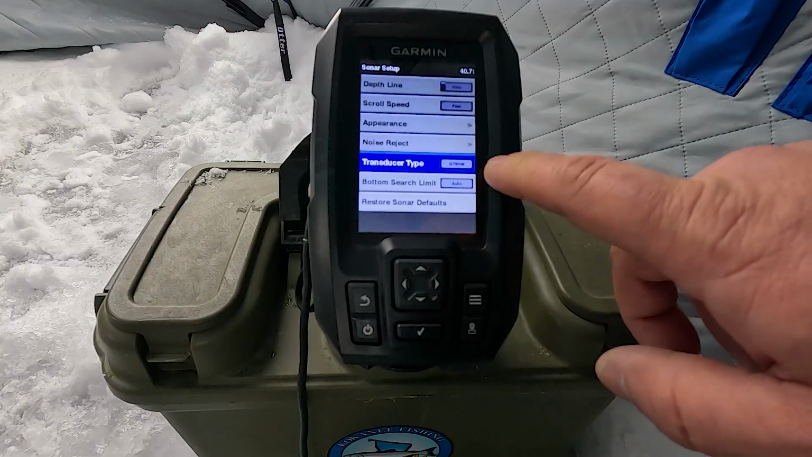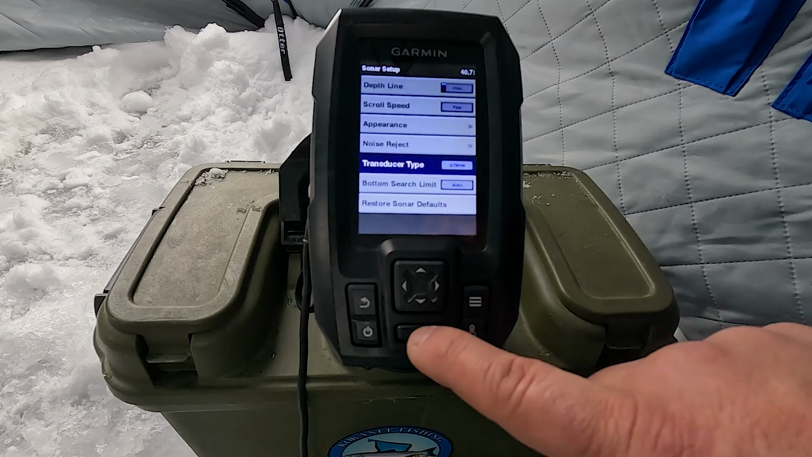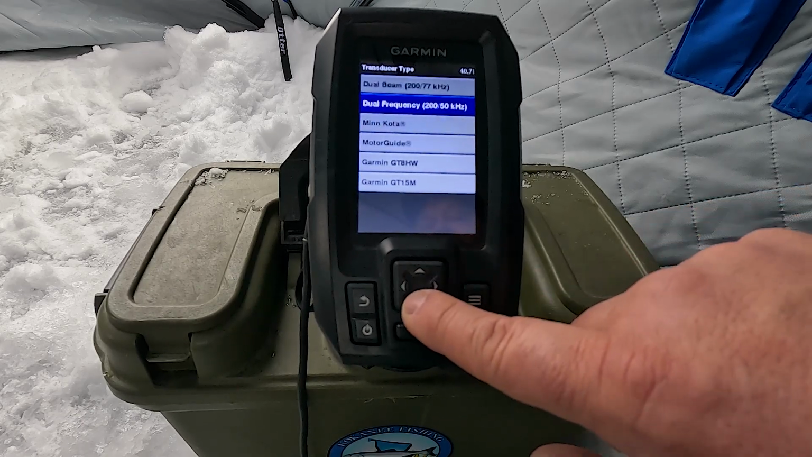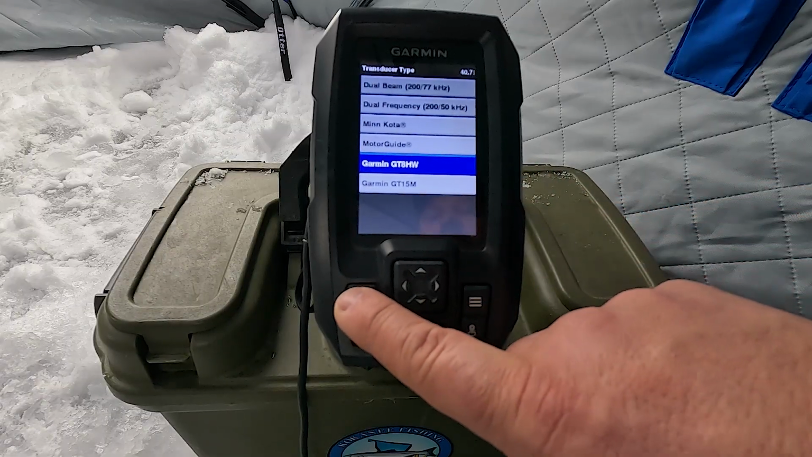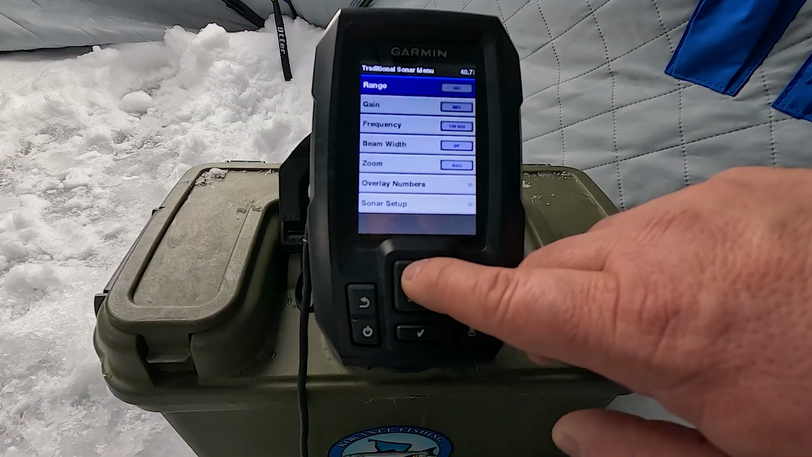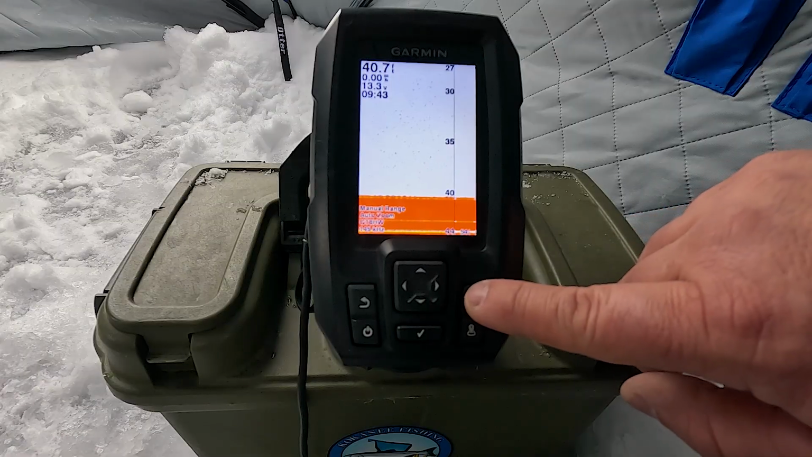type. So you'll find this transducer type in the sonar setup screen. You select it here. You find out which model of transducer you're using. And in this case, I'm using the GT8HW, and it's already been selected. So those are some of the features in traditional sonar setup. Those are some of the things that I use the most.